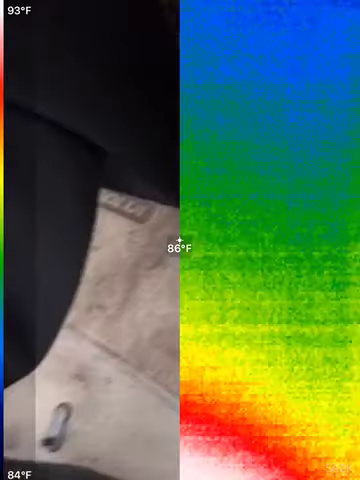I'm wondering if they removed the firewall to my engine or did something to it, because you'll see how hot it is down in there, especially where the gas pedal is, right over in this area, and the brake pedal. You see the heat coming. And in my seat there's heat coming.